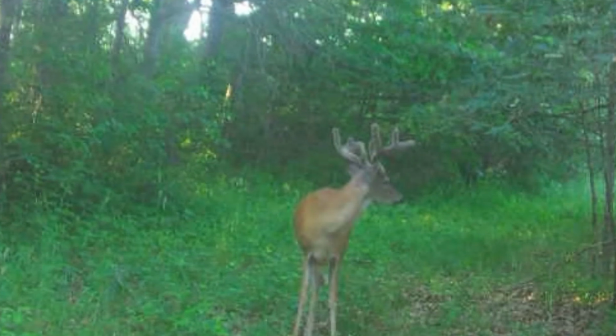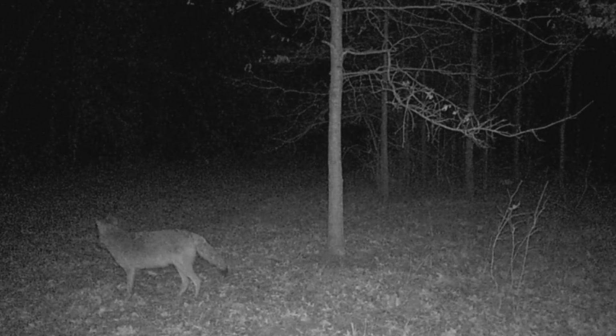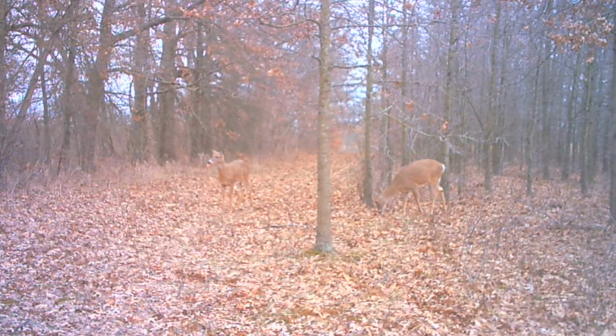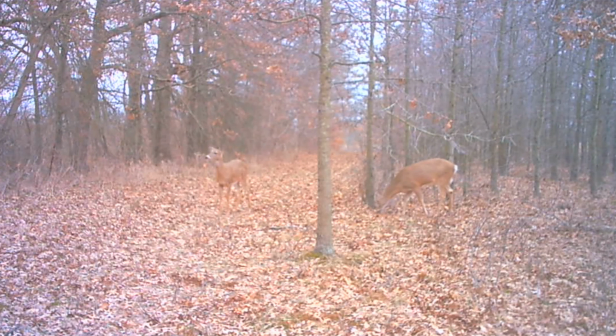A raccoon. Raccoons poop in the woods. Yep. Coyote, you don't want to see him in there. Neighbor's been hunting a few, and I've been out a couple times, but no luck. But I've got just that one on a couple other cameras too. I think it's the same coyote.